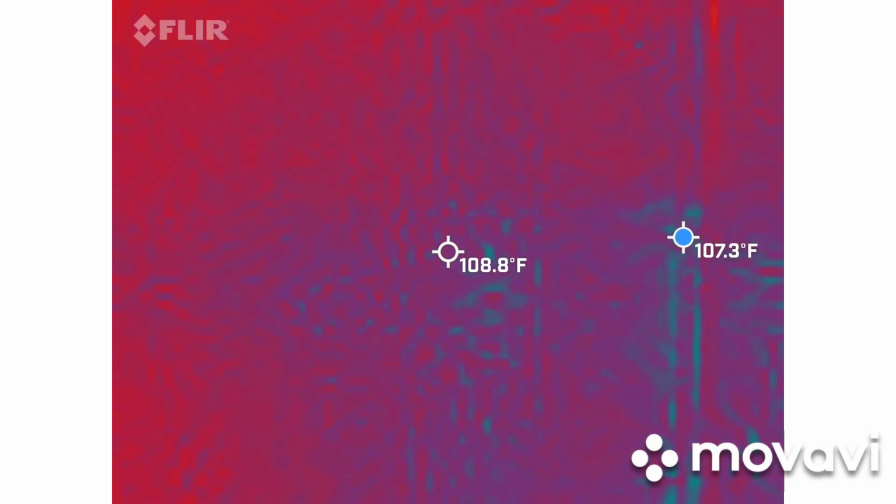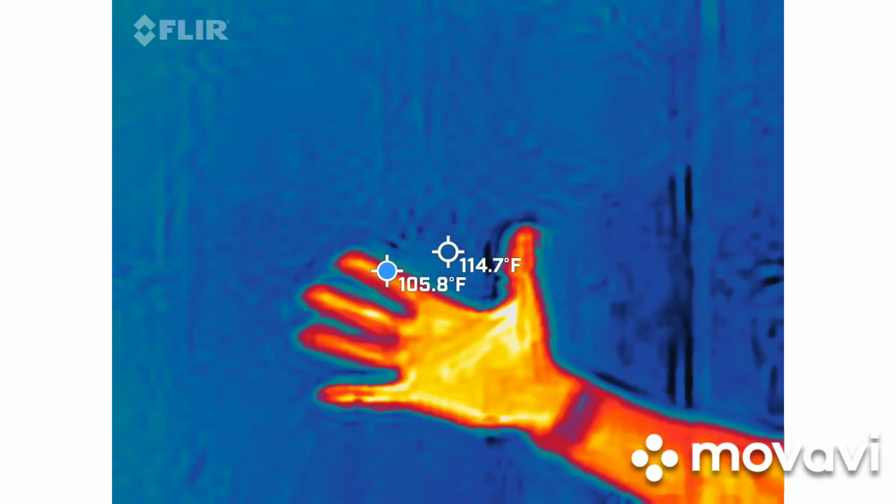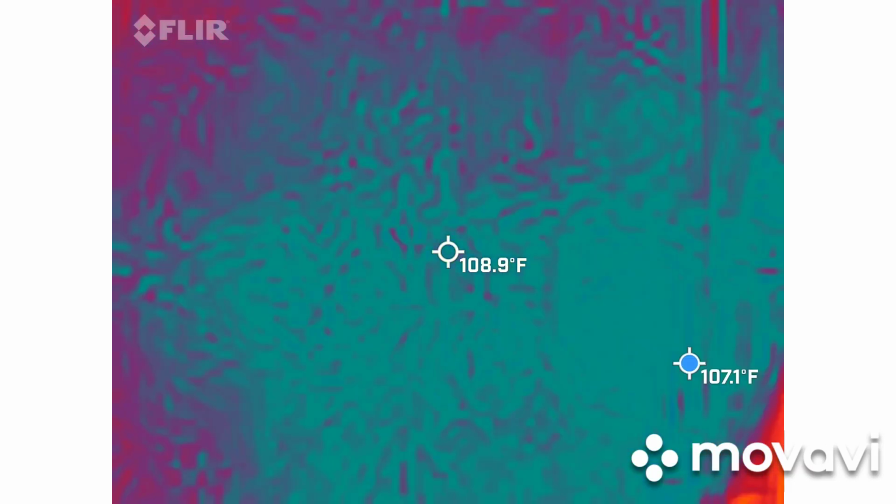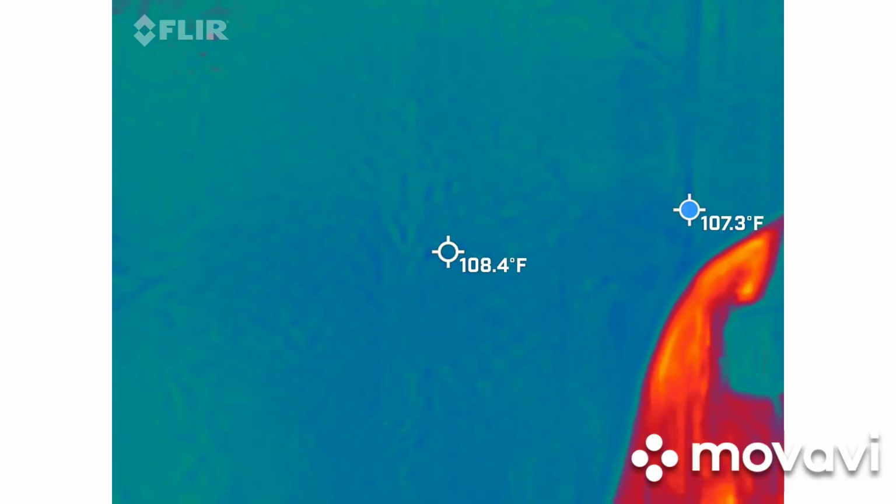Turn to red, I'm guessing. My hand gets into view, the wall should turn blue. My hand gives you a big variance. You have a bar on the right-hand side of your screen that's going to give you your highest temperature and your lowest temperature. There's also going to be a blue dot that's bouncing around on your screen. It's going to give you the coldest spot. So you want to try to keep skylines out of it because it's going to go straight into emptiness and try to measure that every single time.